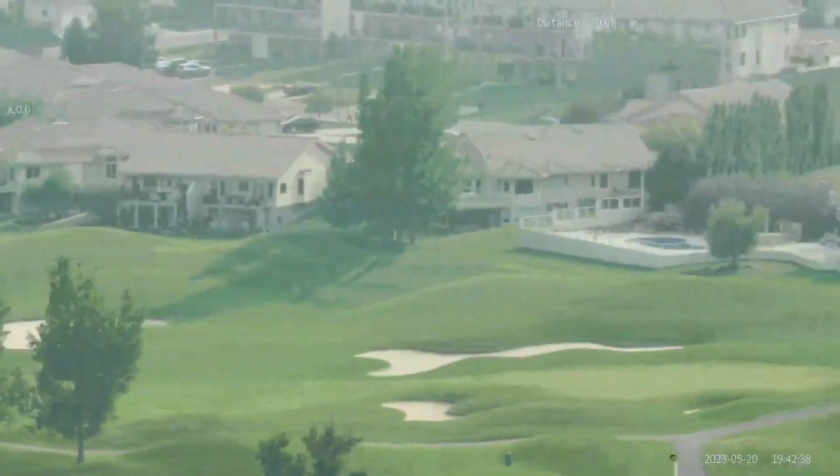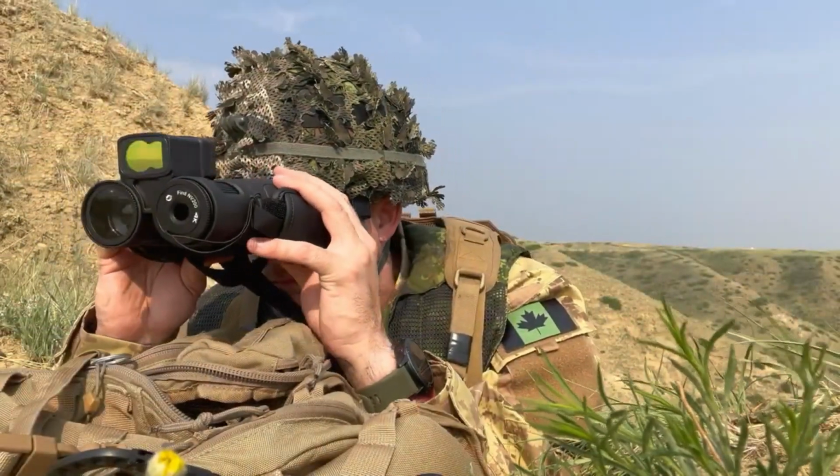Really, really nice. And it refocuses fairly quickly. When you're transitioning across the terrain, it doesn't take long for it to refocus. So I really like this unit, folks.